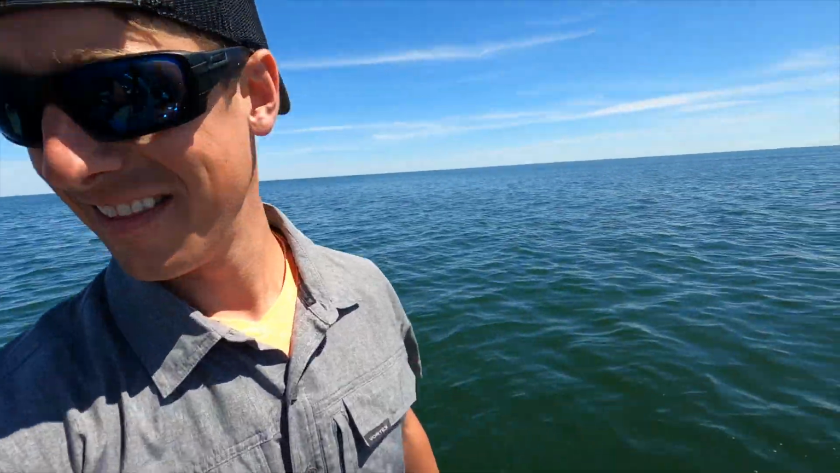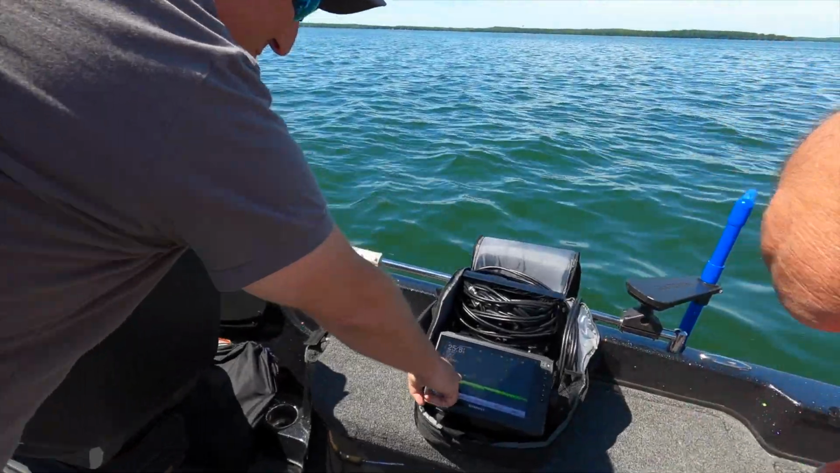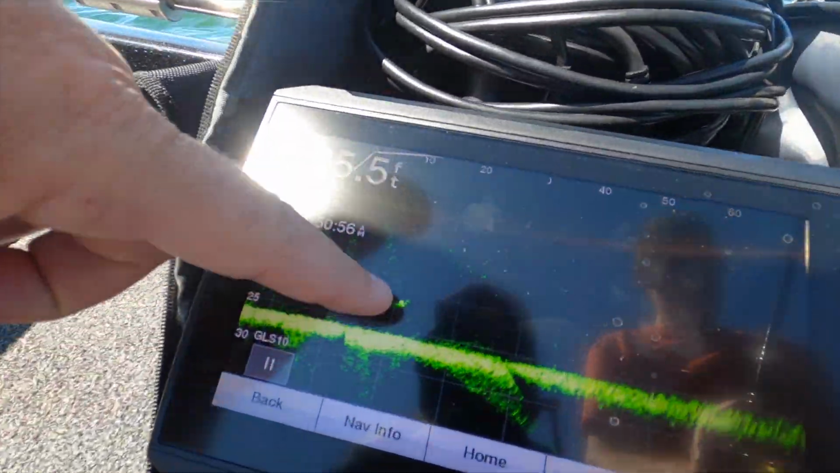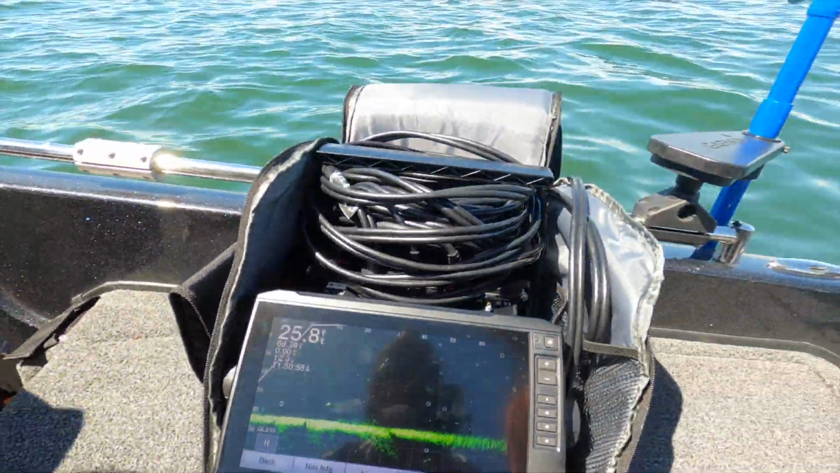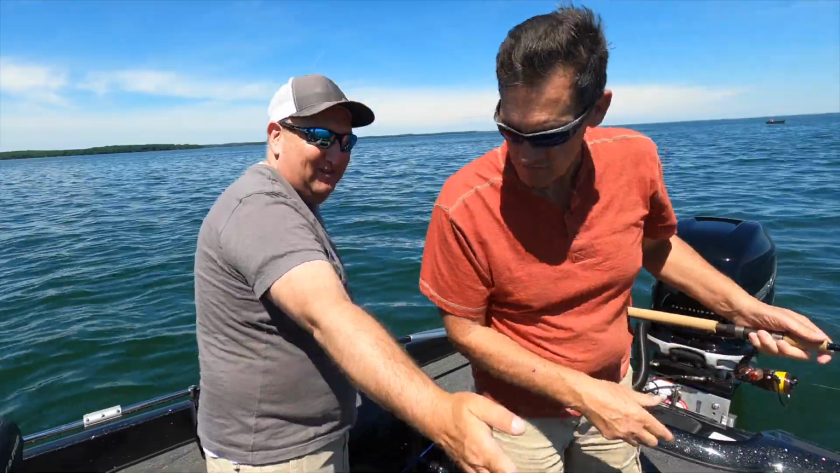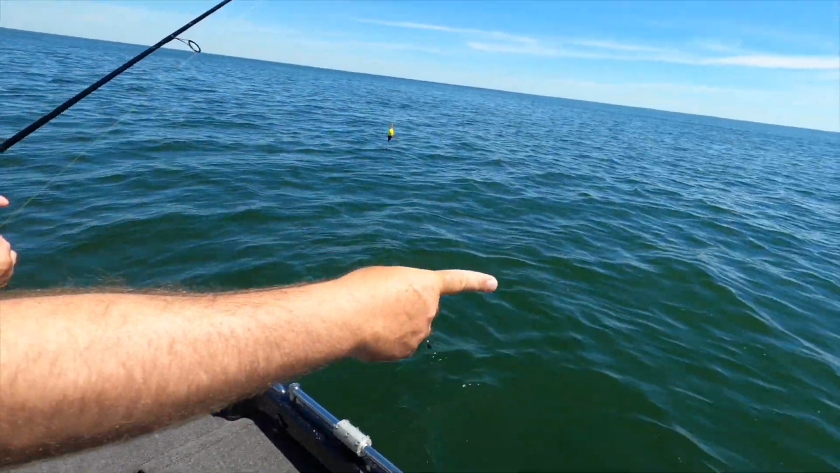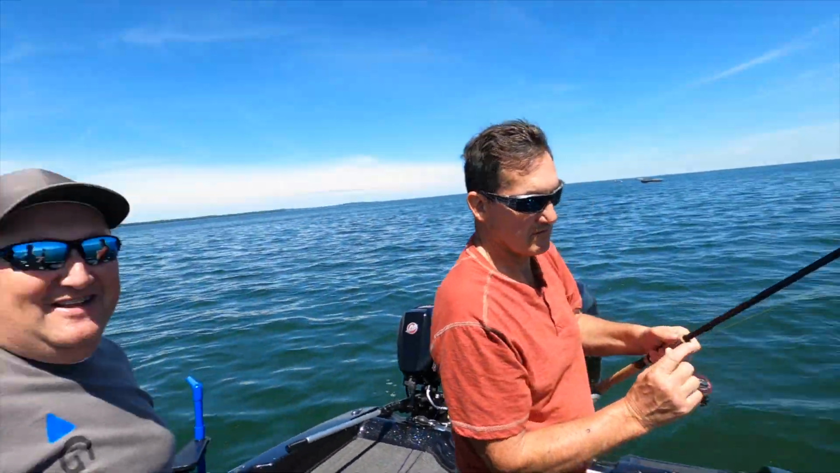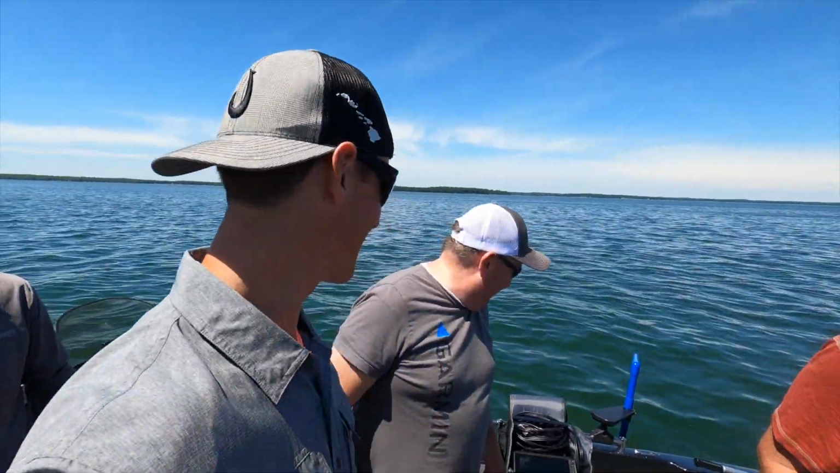Look at that. If you can see LiveScope right now, we have a fish just 10 feet out right on that side of the boat, and it's just sitting there. Right off that side, correct. He's going to be right out there about 10 feet. So we're just going to pitch it straight. There you go. This is like shooting deer, Mike said. That's exactly what this is.